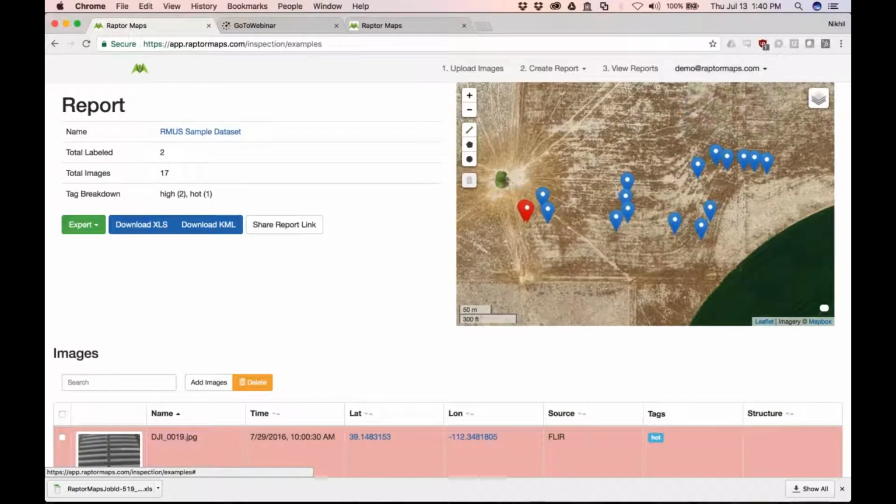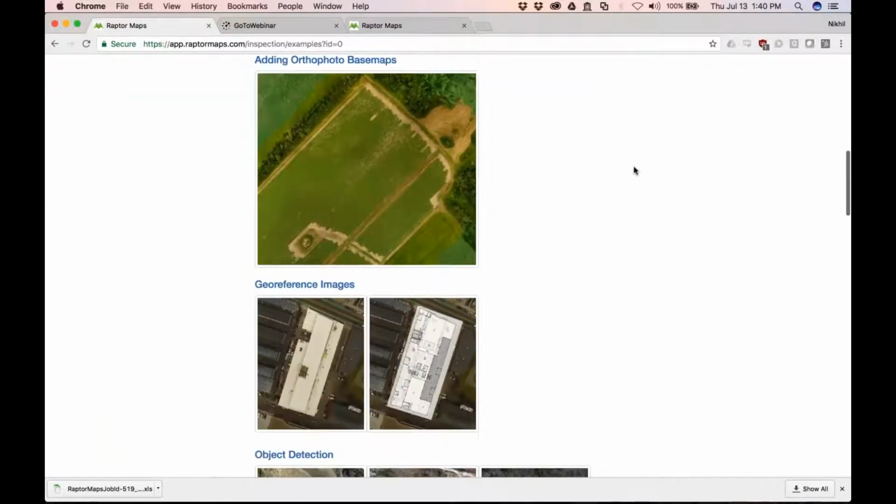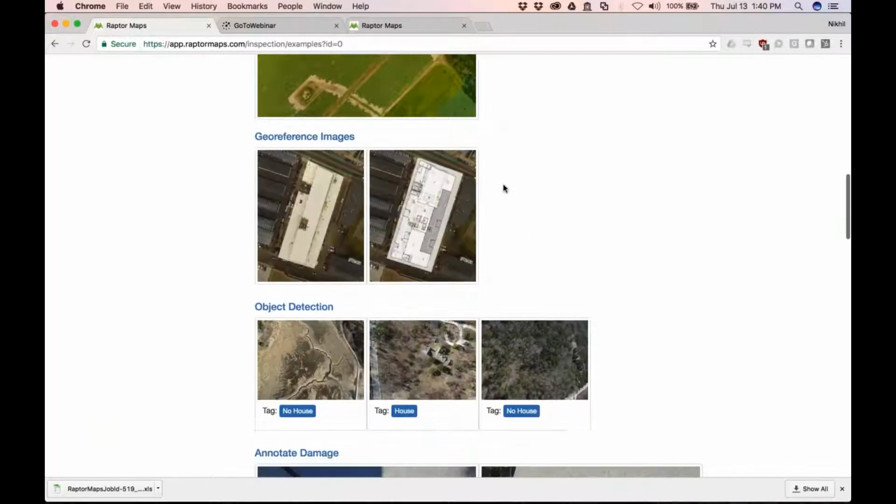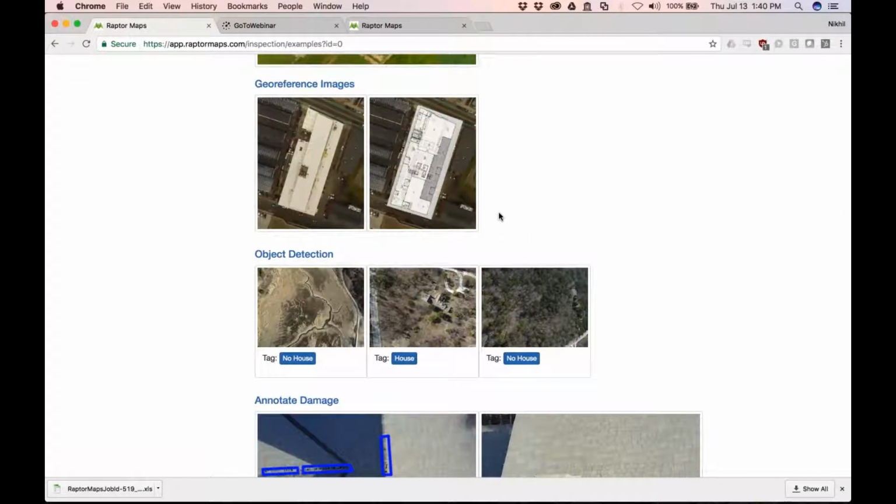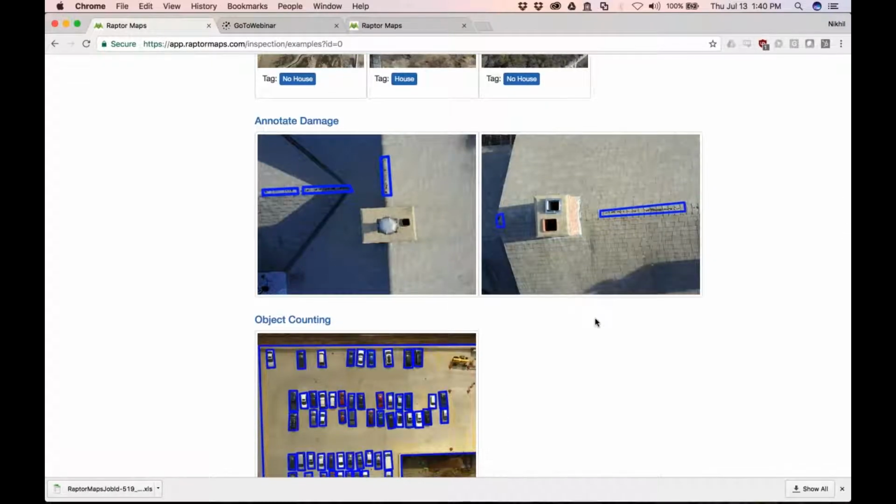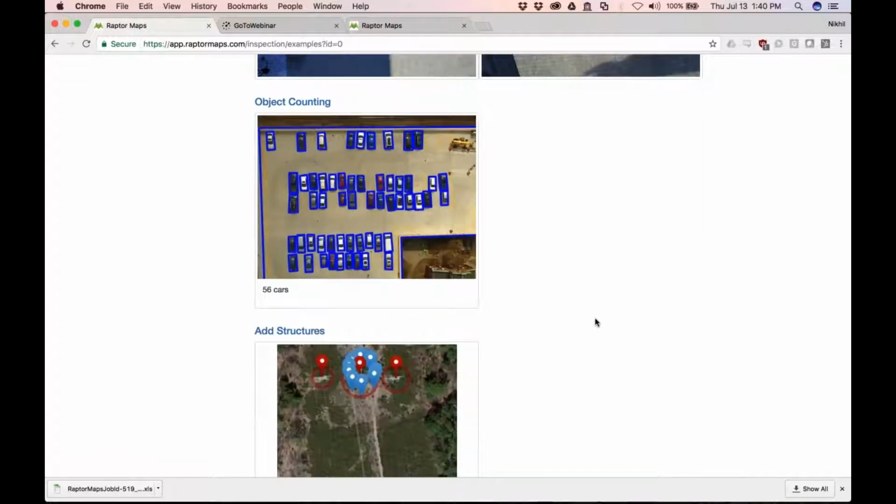So examples of things that we do: adding in 3D structures. We talked about the base maps. You can actually do this yourself directly in the interface. Georeferencing, object detection. A lot of this is the machine learning part of Raptor Maps. So if you're just starting off, chances are you probably don't need to do some of this.